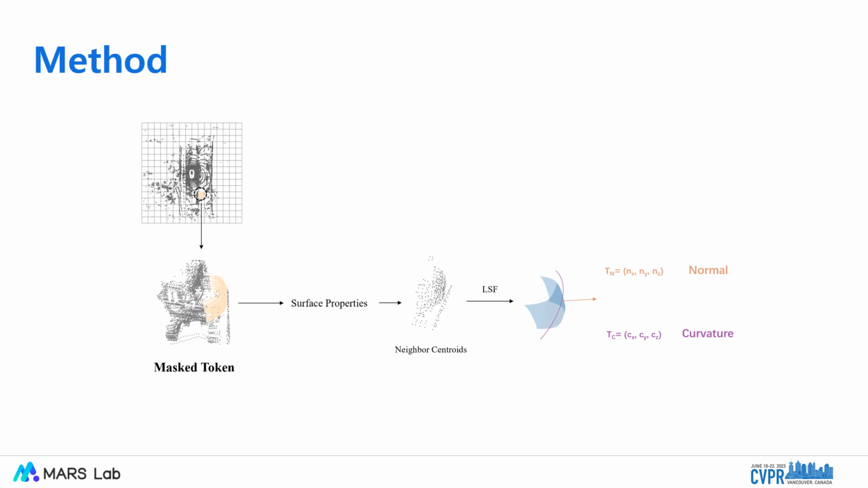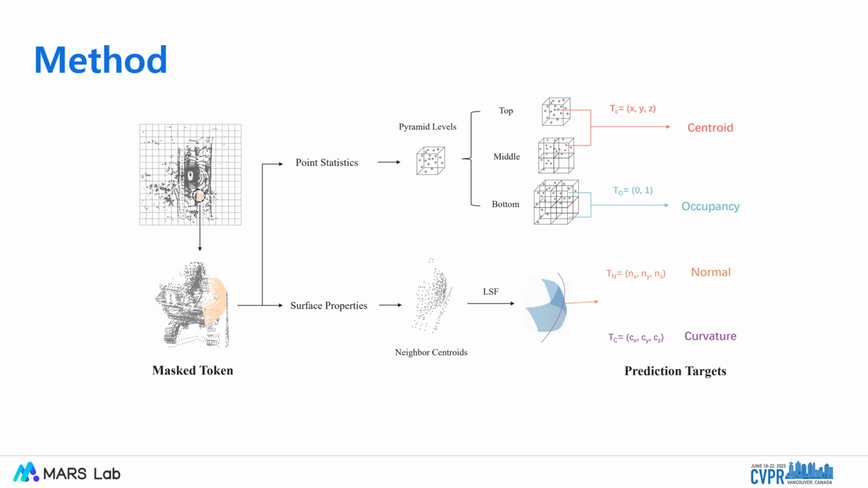this point cluster. After the eigendecomposition of the symmetric matrix, we obtain eigenvalues λ1, λ2, and λ3, and their corresponding eigenvectors n1, n2, and n3. The normal prediction target for each voxel is the eigenvector corresponding to the least eigenvalue. Moreover, we adopt the normalized eigenvalues as the pseudo-curvature prediction target. The point statistics and surface properties describe the fine-grained geometric features of the point clouds. These geometric feature prediction tasks jointly drive models to recognize different shapes and areas of scenes.